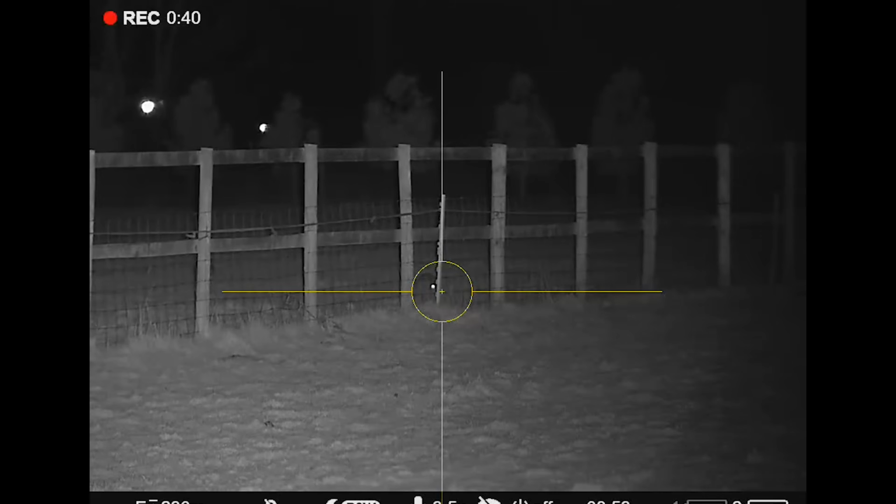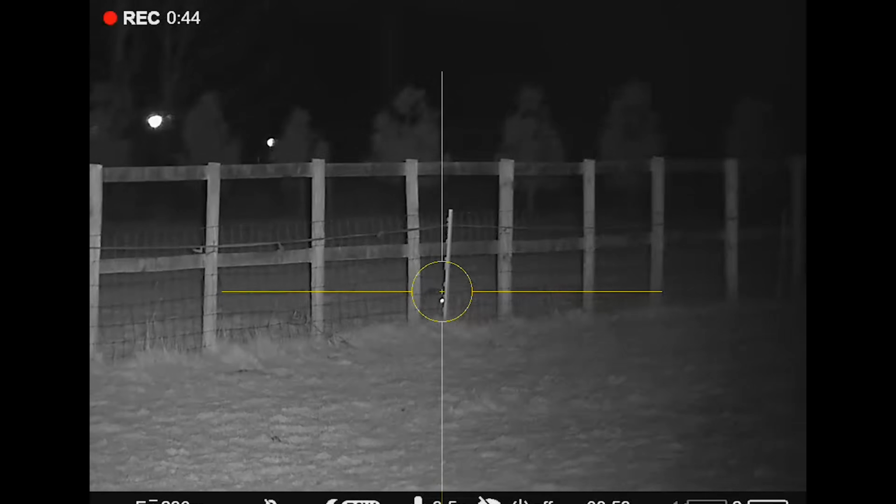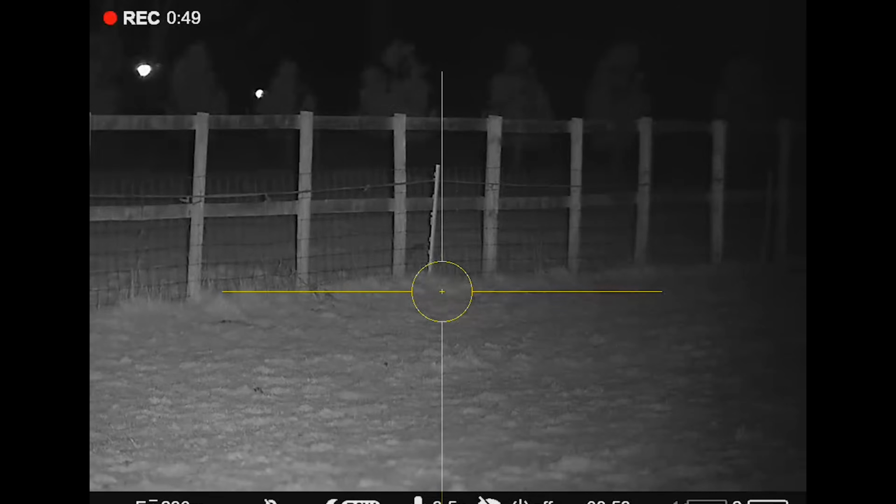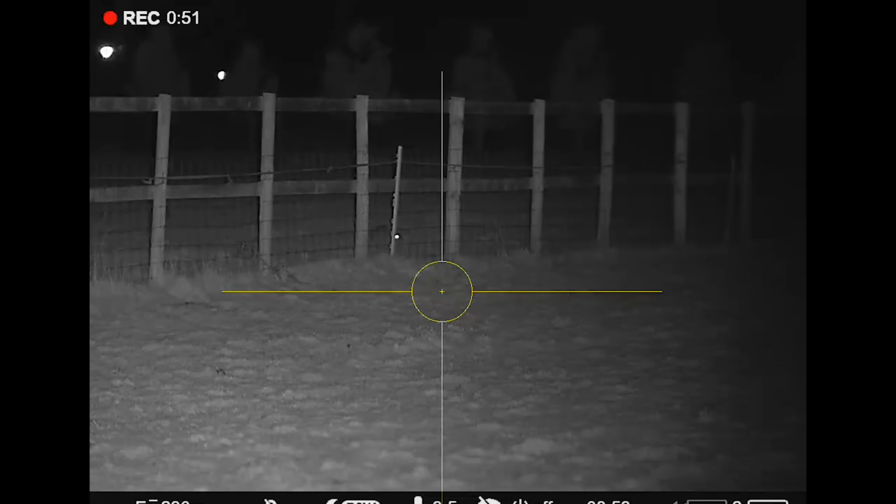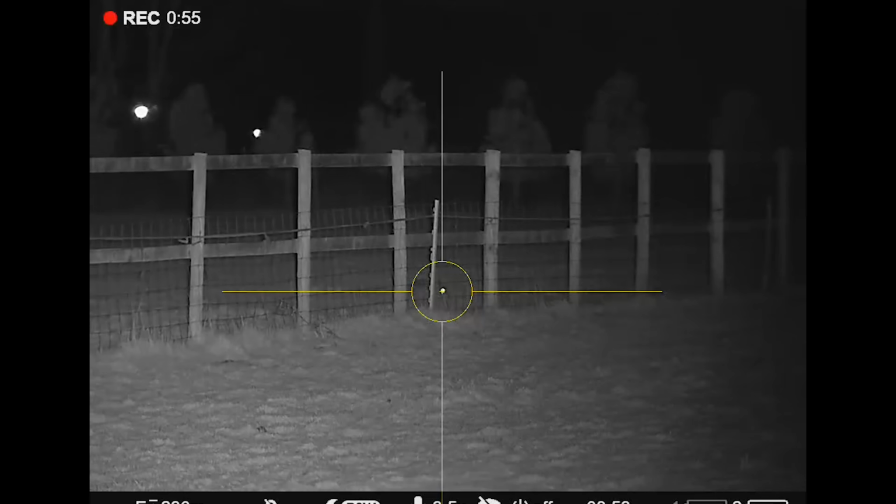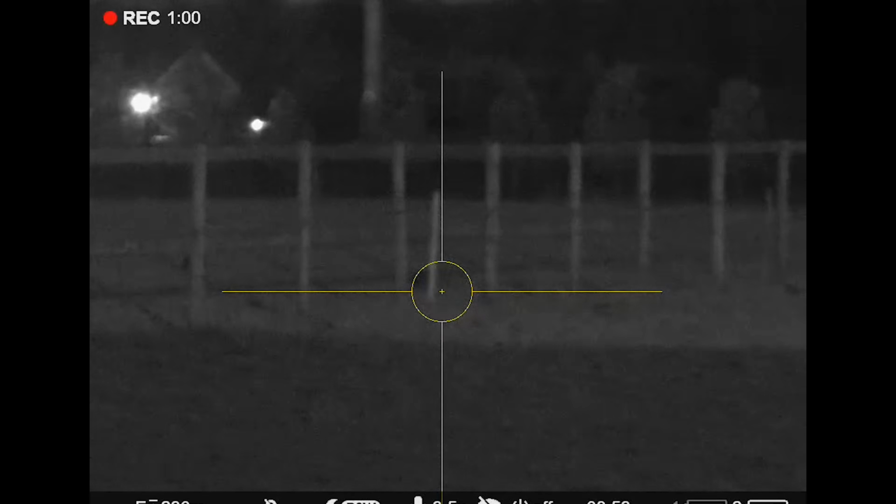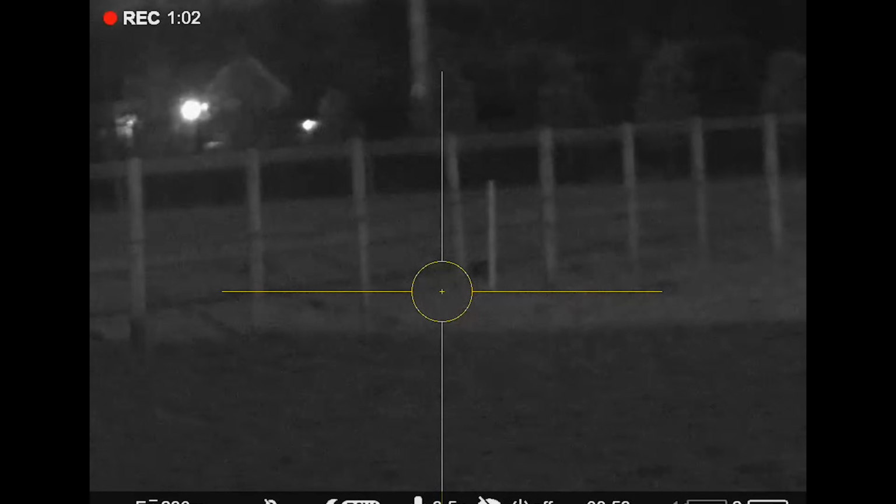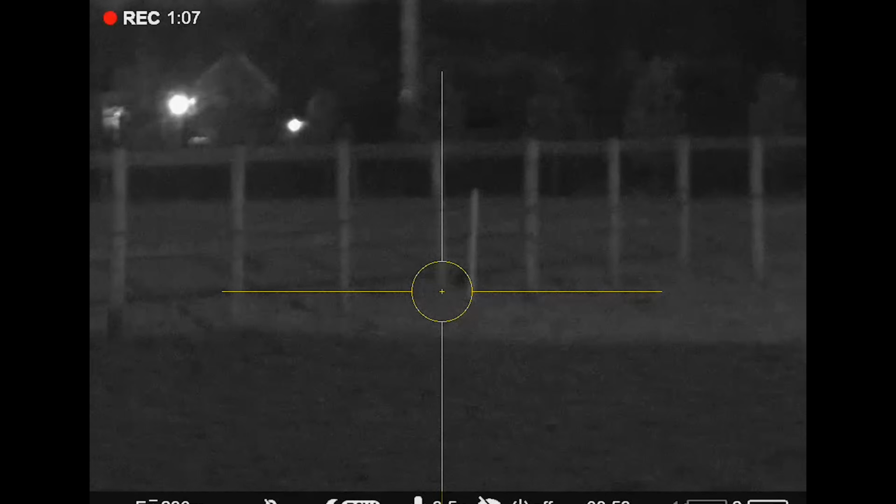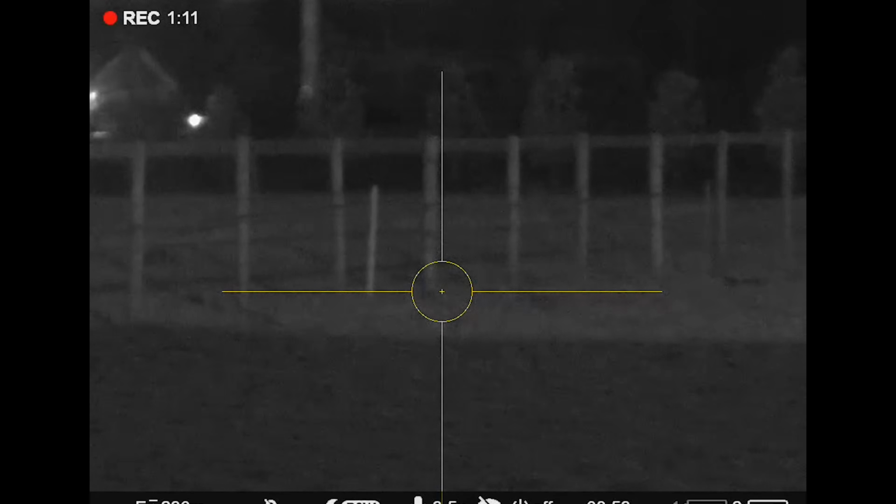I'll wait for them to come my side of the fence and we'll engage. But yet another example of the advantage of little infrared. Very impressed with that. Switch her off. See? Now, yeah, you can discern a rabbit, but much rather see it nice and clearly. So give it a few more minutes, it'll come this side of the fence, and I'll do my very best to knock it over.